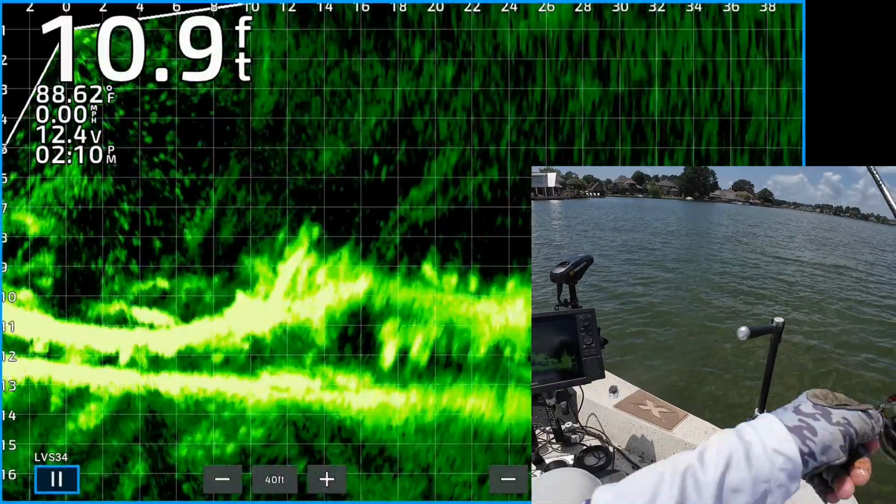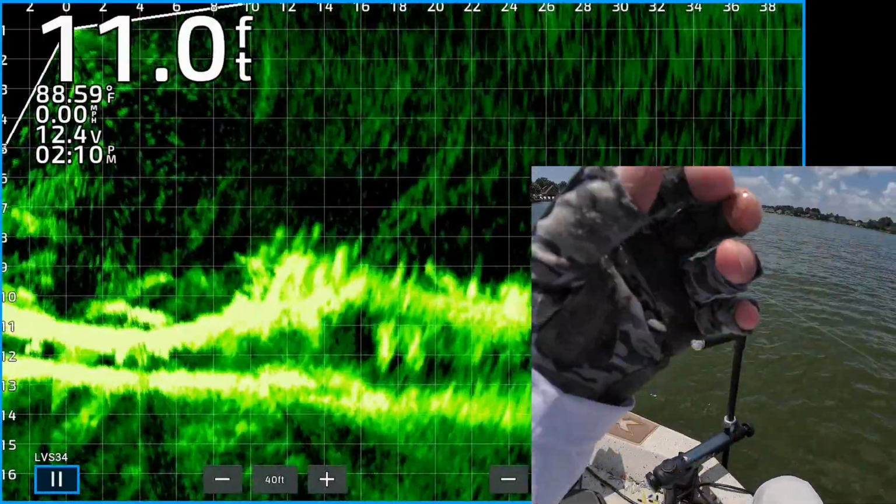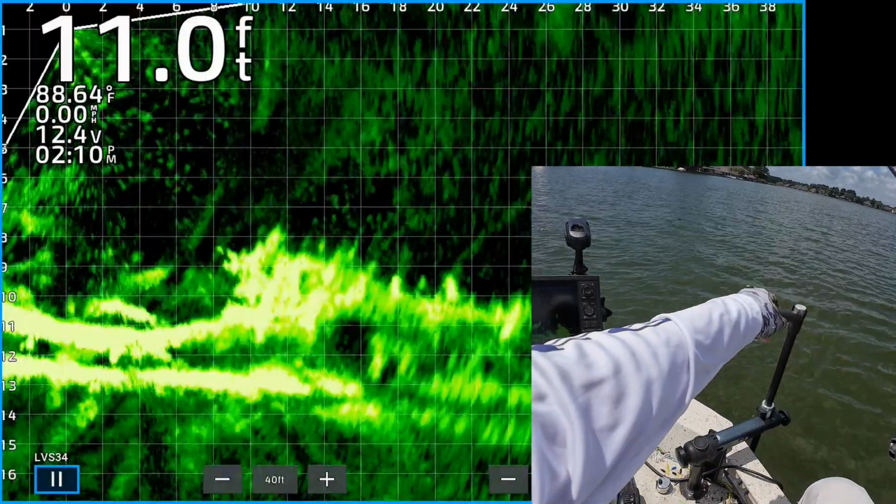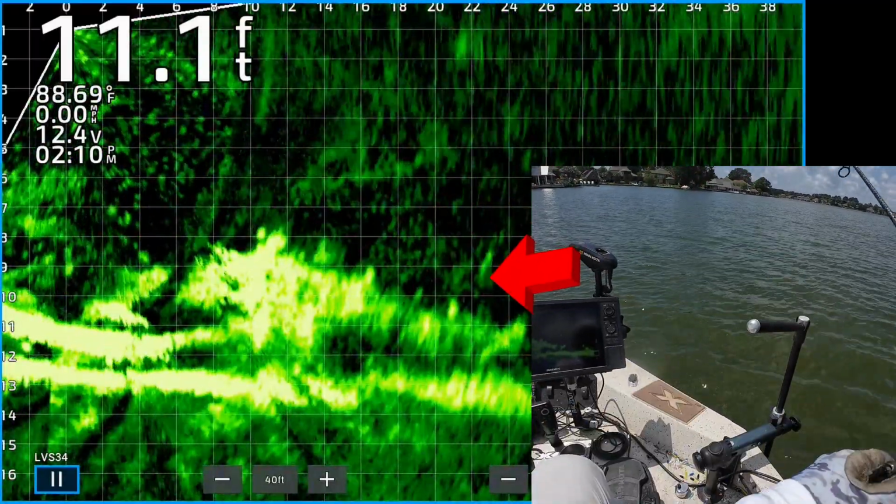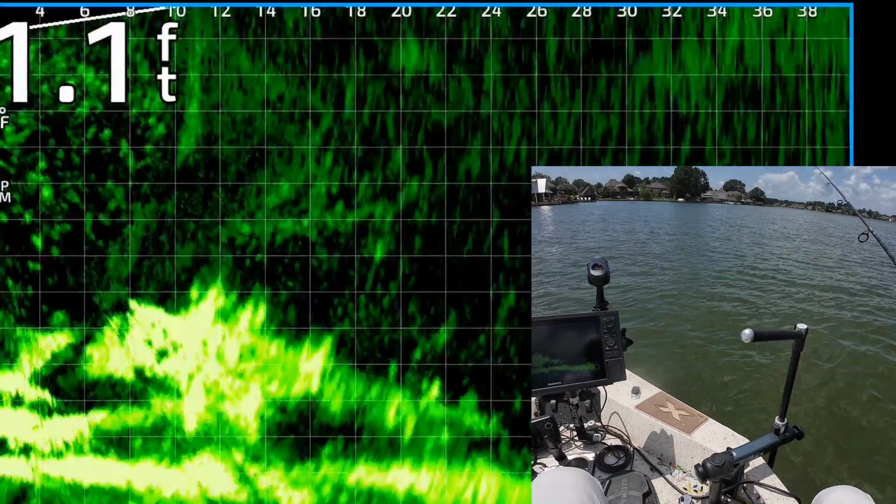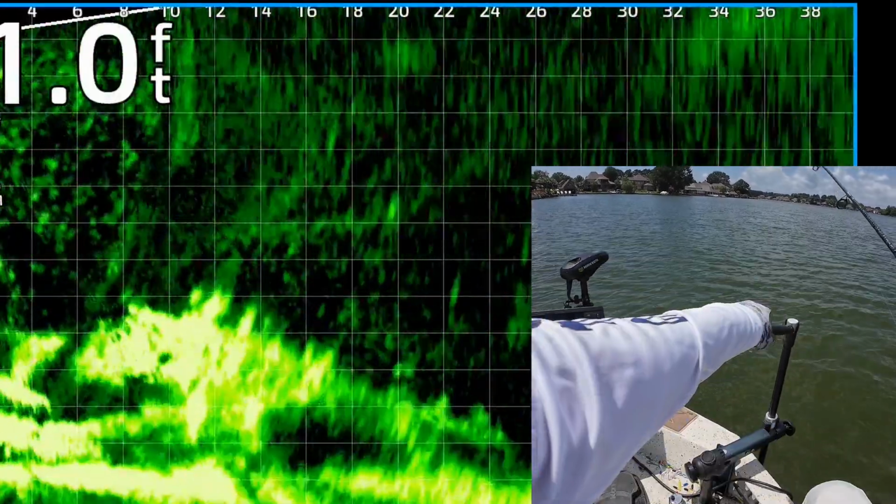Okay, we're still working over the same brush pile. There's fish on it, and they're still biting. So I'm gonna hang out for a while and try to catch a few more. There's my jig and weight. Bring it on top of them.